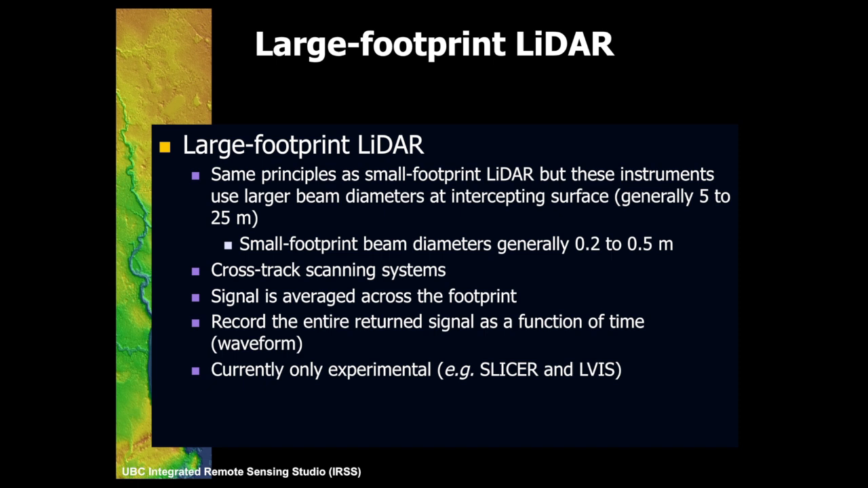It might be interesting in terms of sampling large areas of vegetation, but we're not really seeing it having too much application in terms of terrain information. Because with small pulses, we can assume the terrain is flat within the pulse. But with large pulse, large footprint LiDARs, we can't make that assumption anymore.